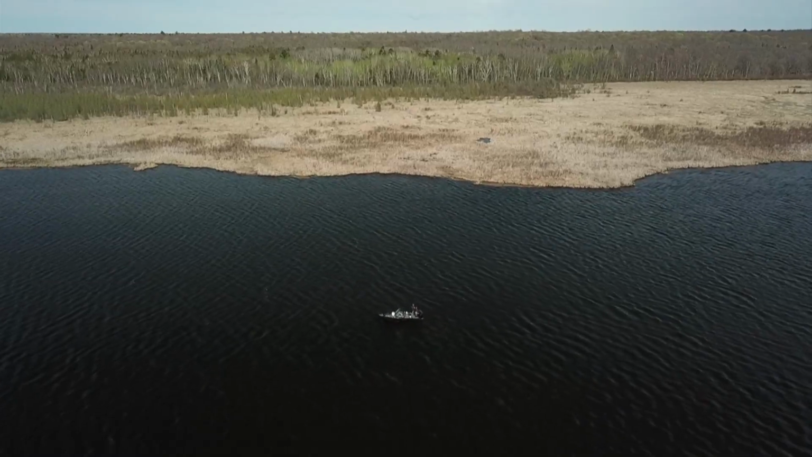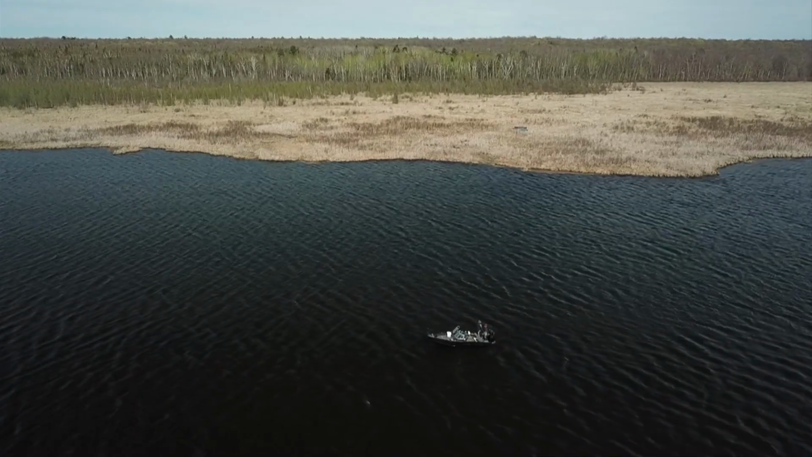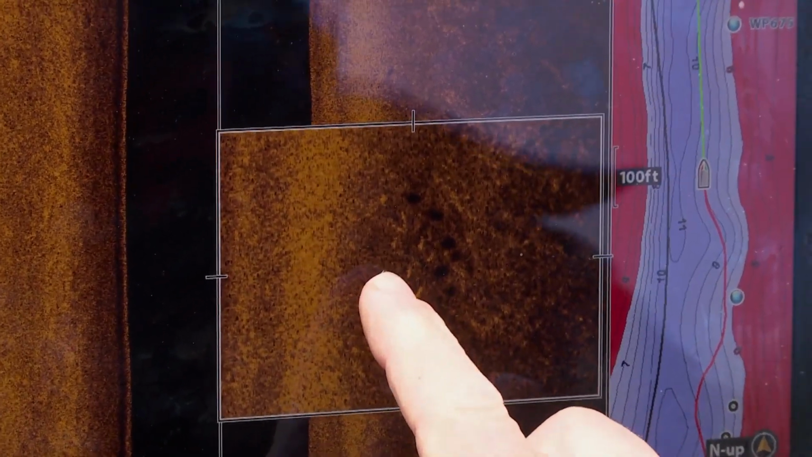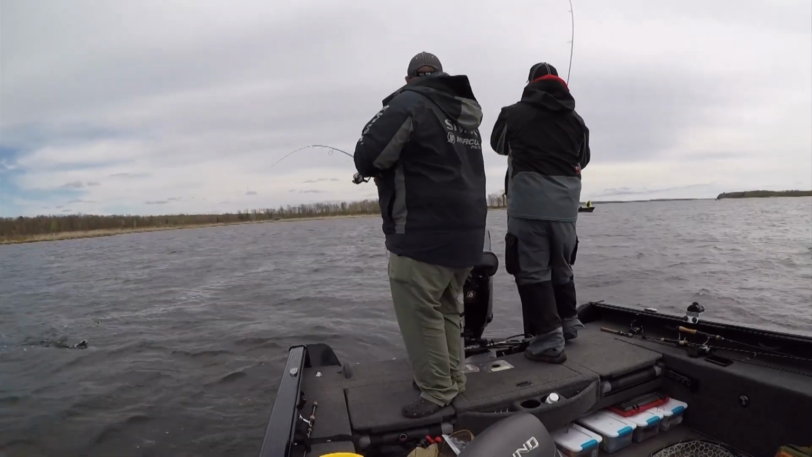When a cold front hits, they'll often vacate the shallows, waiting for those optimum conditions to return. You could also wait for their return, or with the aid of modern electronics, you can seek them out of their hiding places where few others can find them.